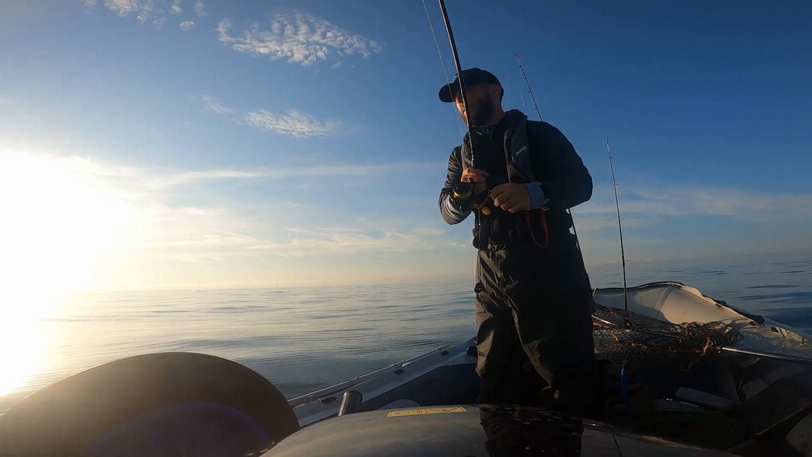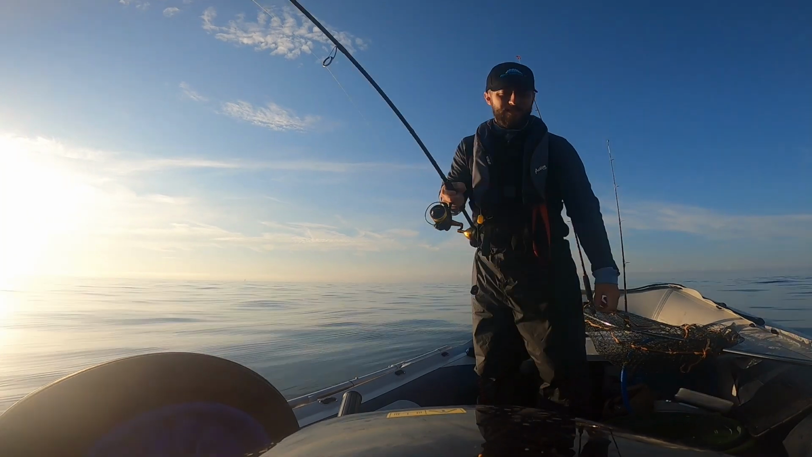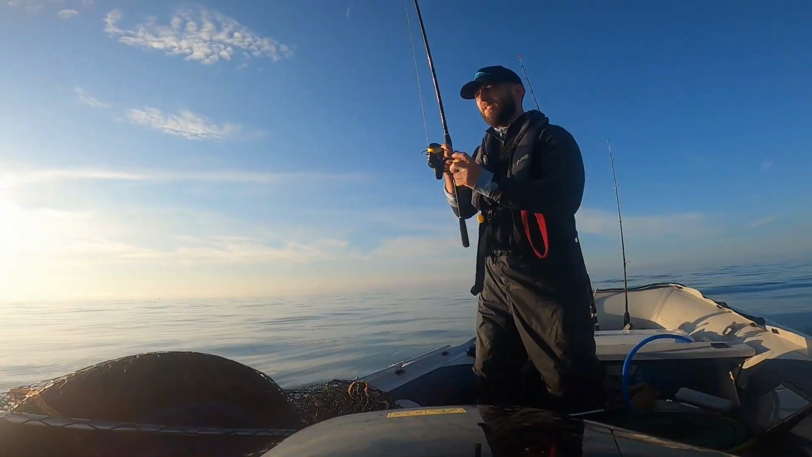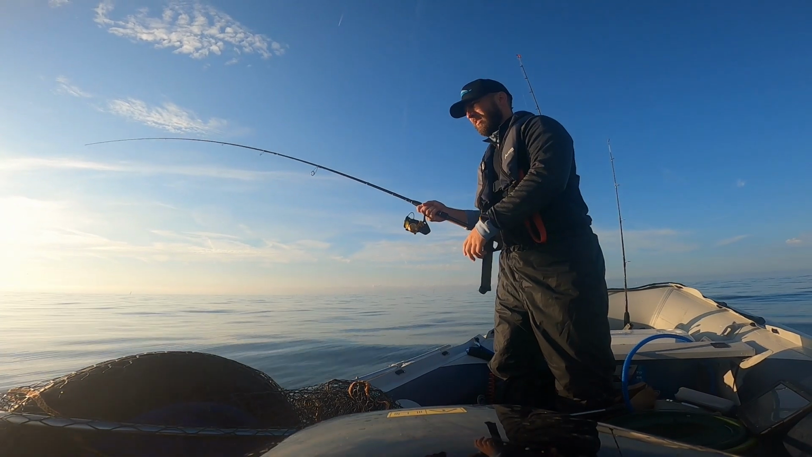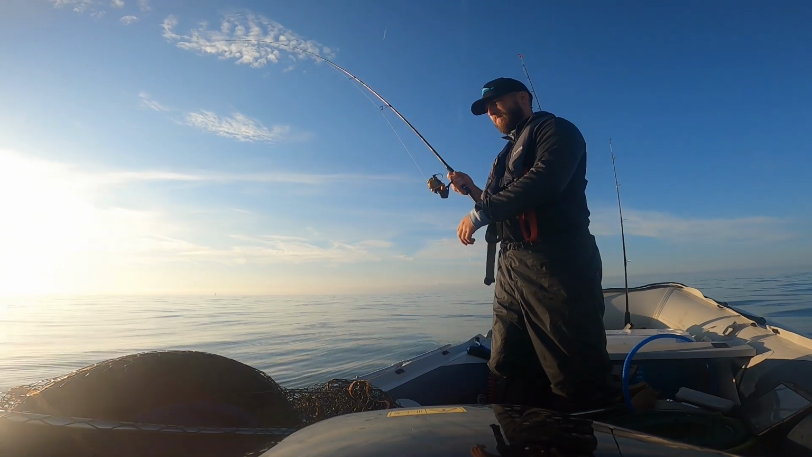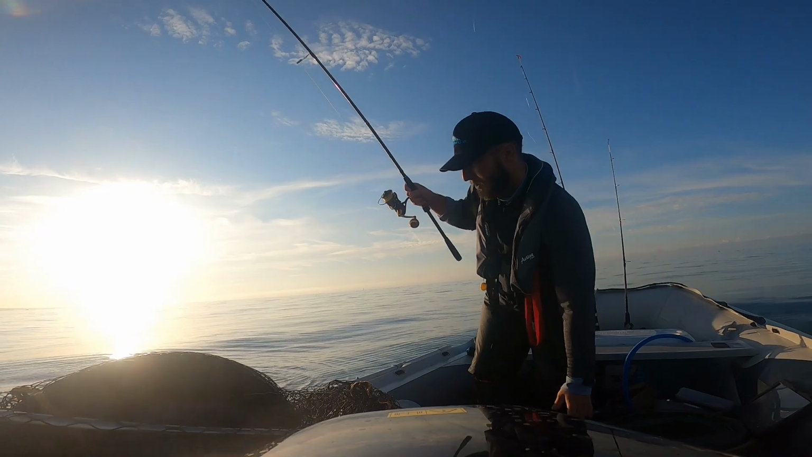Come on, first bass. Thought it was bass schooling on the top. Now that we've found them, it's a nice one too.